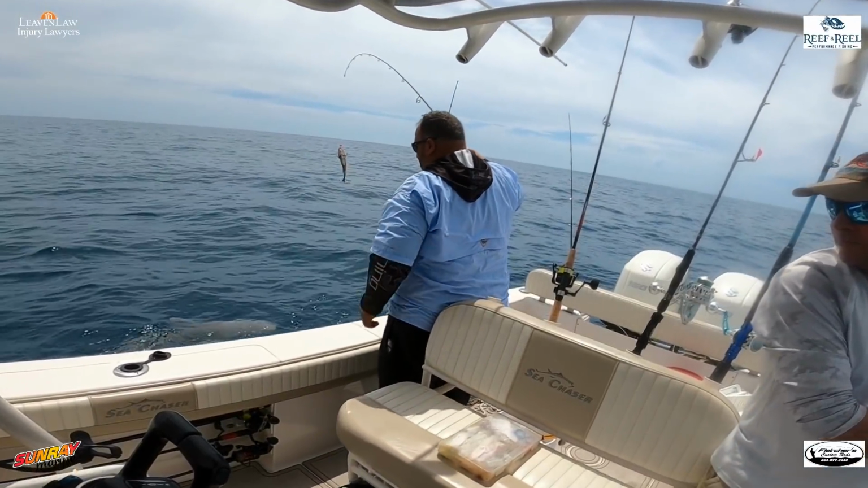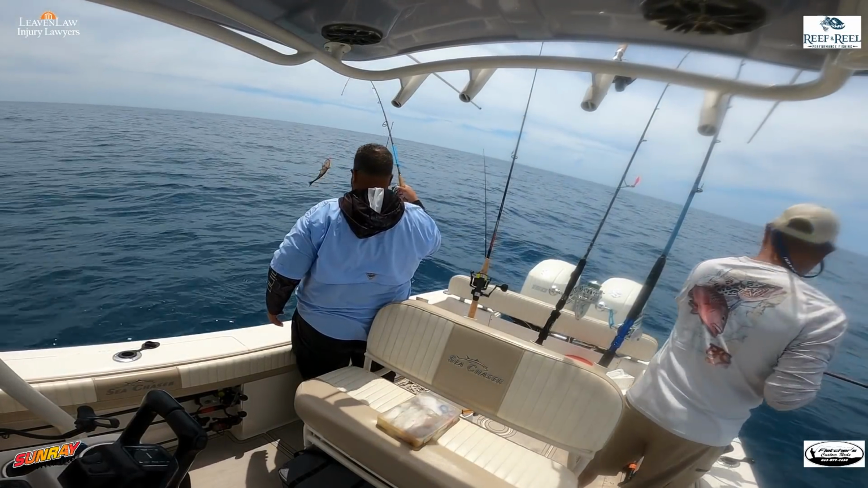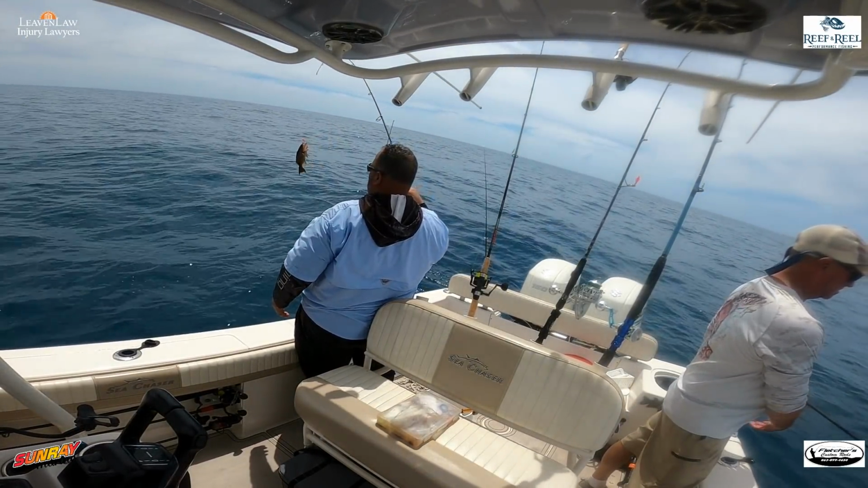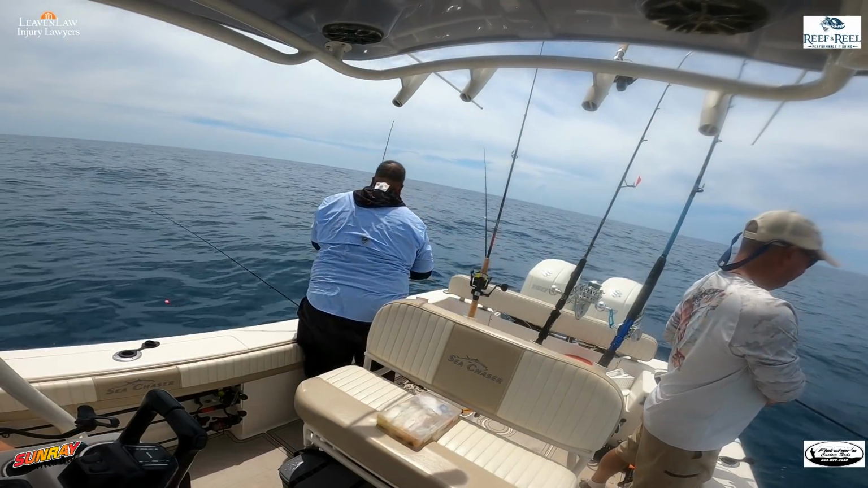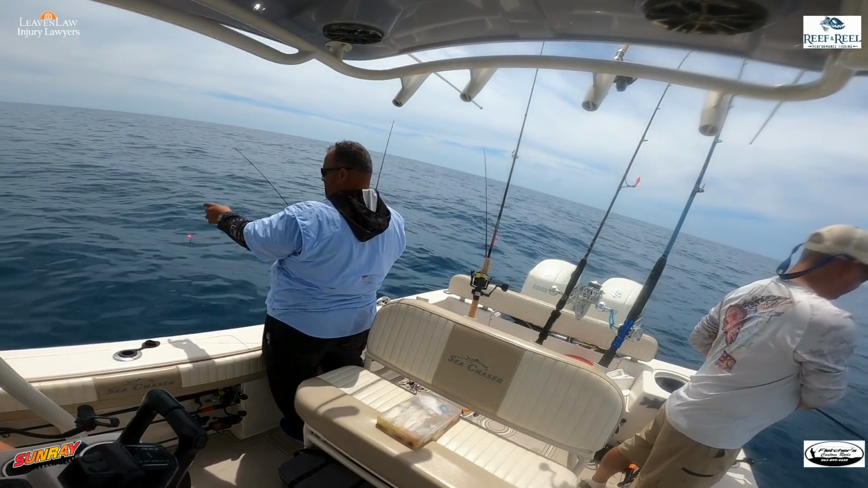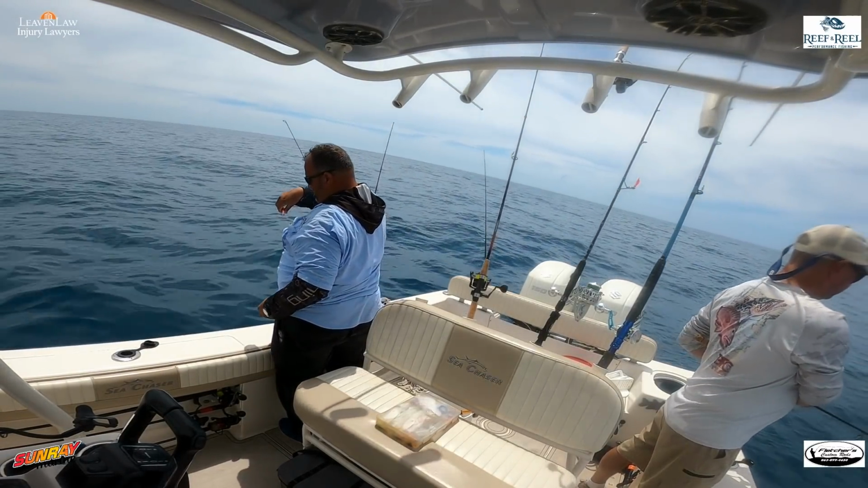Oh, it's a shark! Look at the size of that. Oh, jeez. Look at the size of that thing. Ooh, it's big. Wow. That was a 5-6 footer. Remember what I told you about the sharks, Drew? Oh yeah. First shark I've seen in a while. And that was a good one. Yeah, that was a beast.